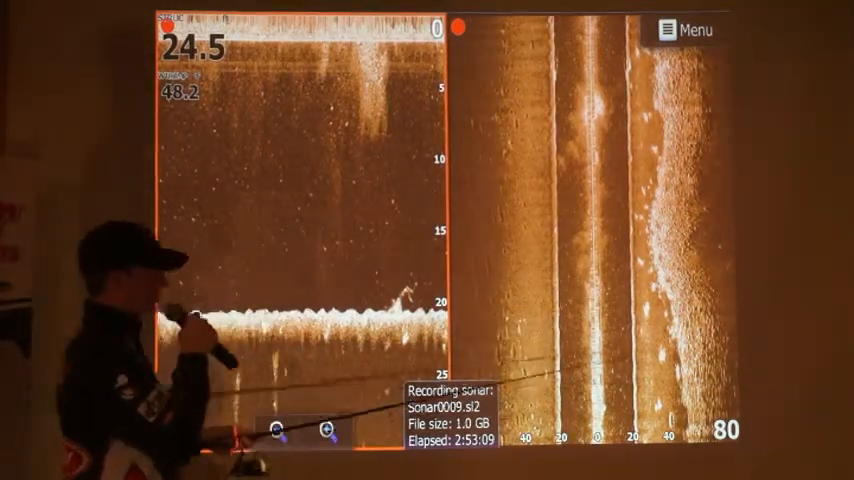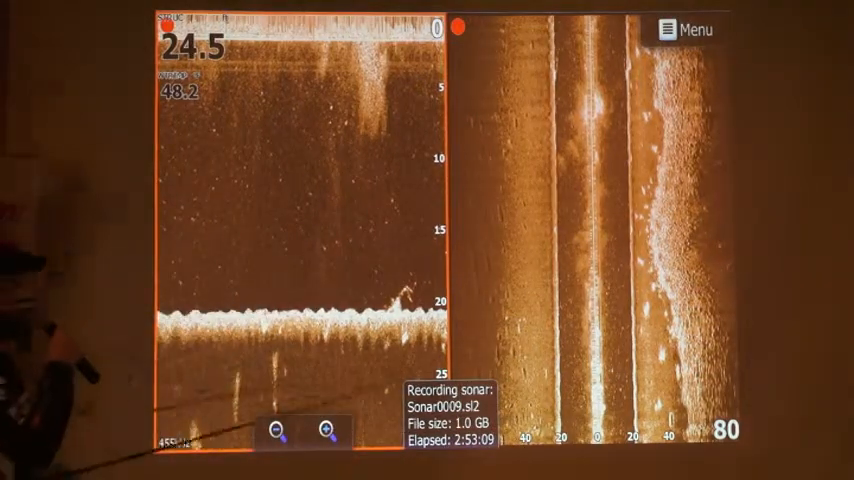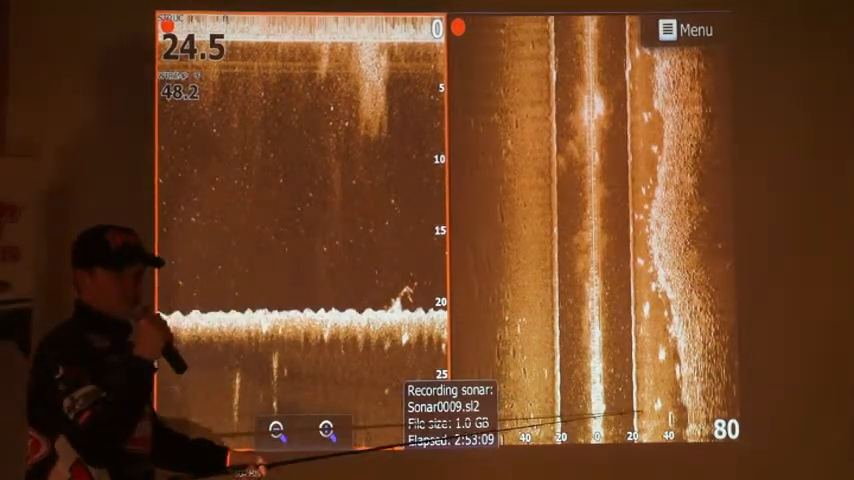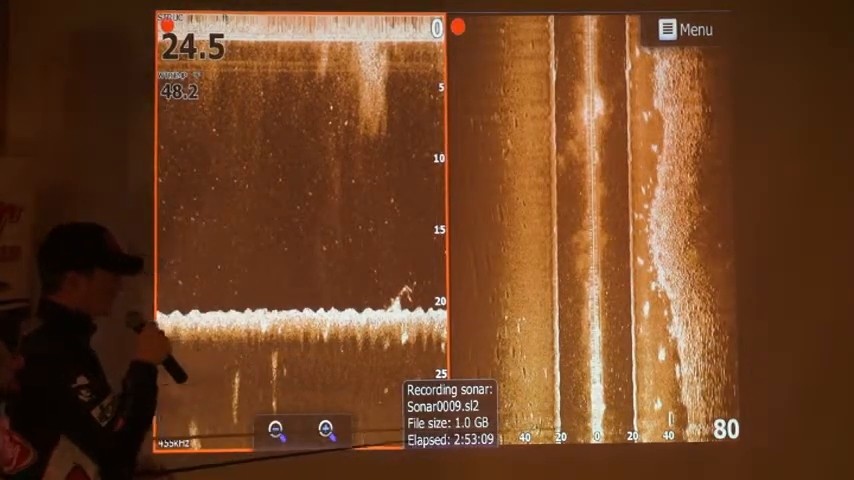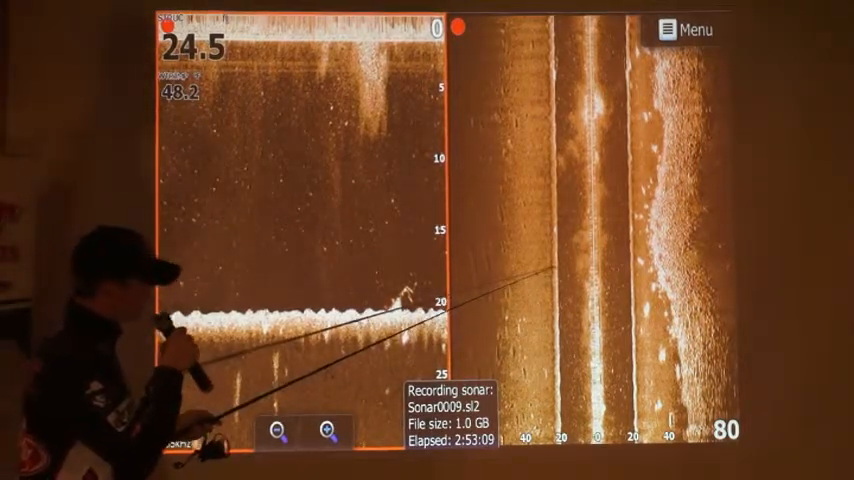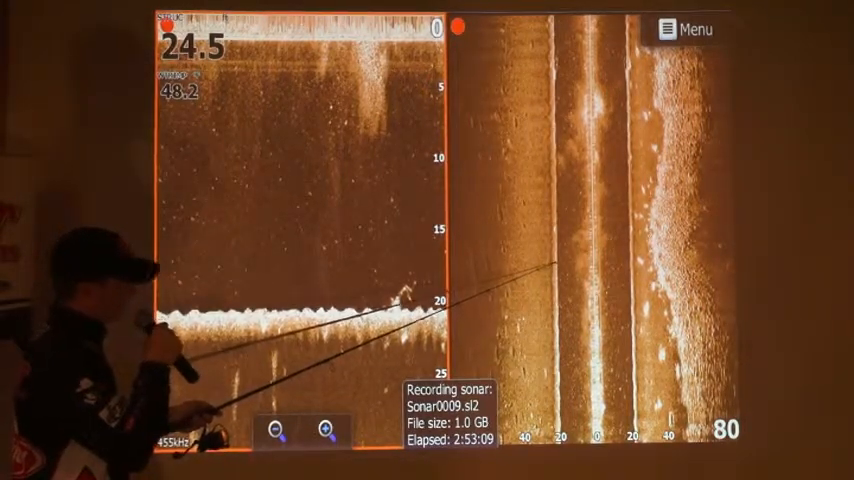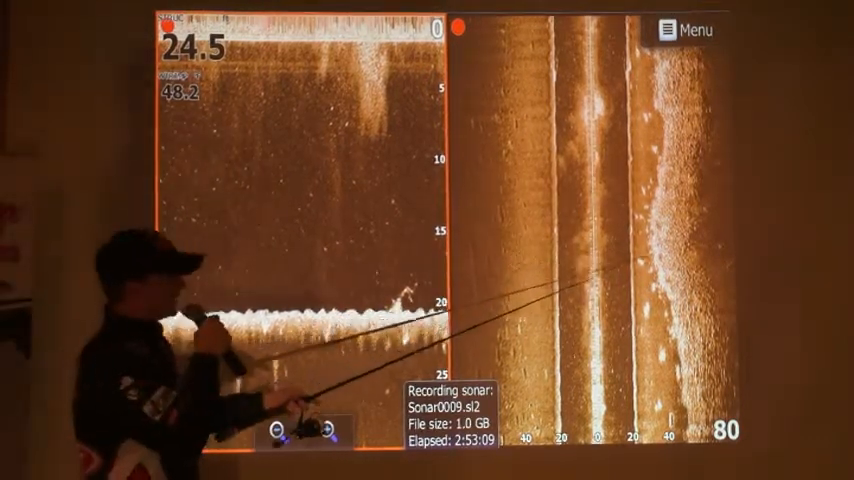Now what this allows me to do is say if I'm trolling right over top of this rock and I'm showing it right under my boat, it's going to show up on this side of my boat, maybe 10, 15 feet on this side, and show up on this side. So now when that starts to fade off on one side, starts getting closer to this side of the boat, or basically closer towards the bottom here, it's telling me that it's starting to go over the right side, because the right side is going to show a little bit more.